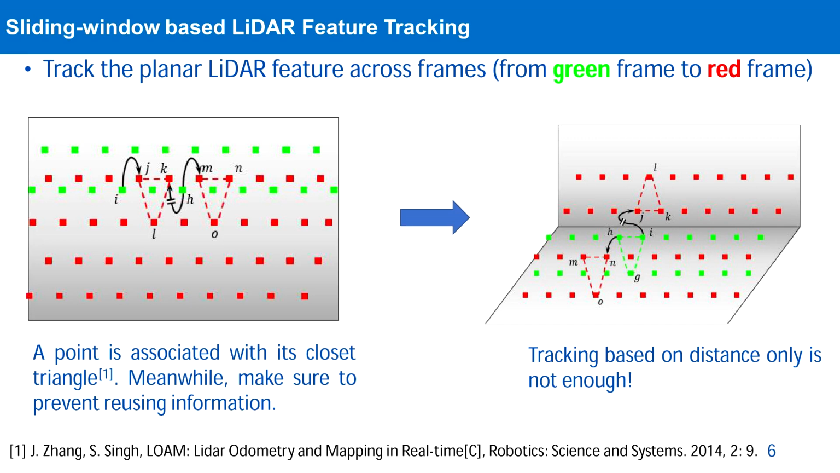We also make sure that no LiDAR point measurement is reused, to prevent reusing information. For instance, the point H won't be associated to point K since the triangle GKL has been associated with point I in the green frame.